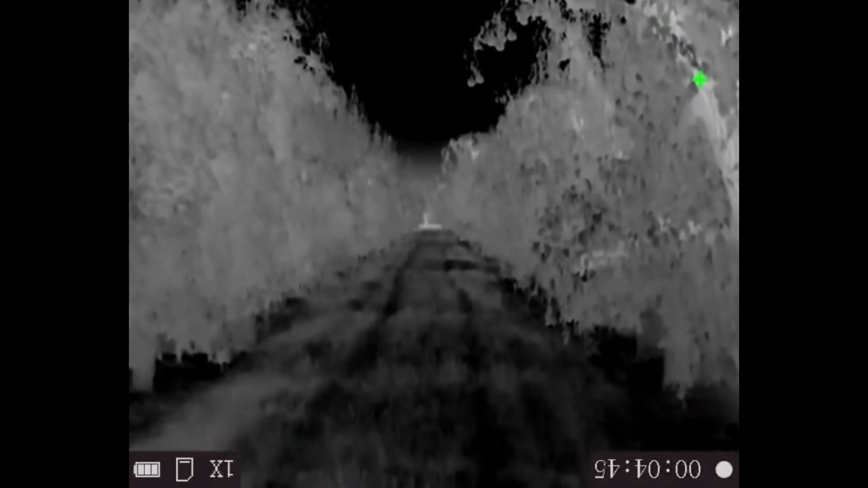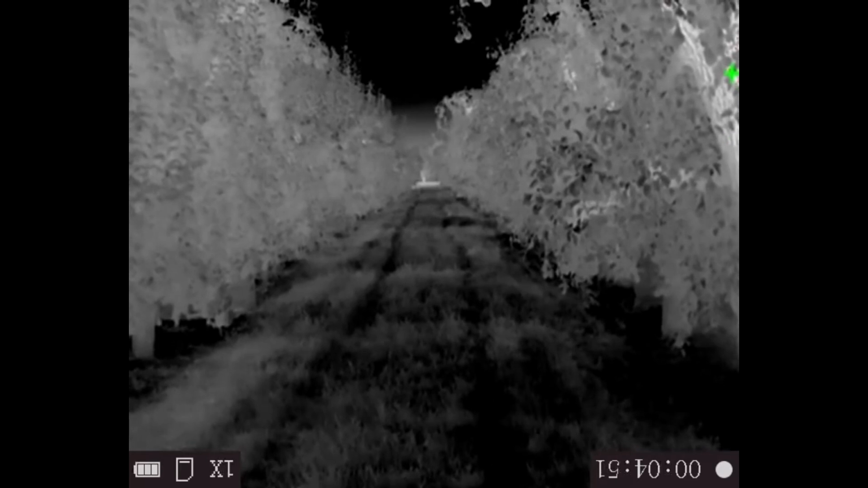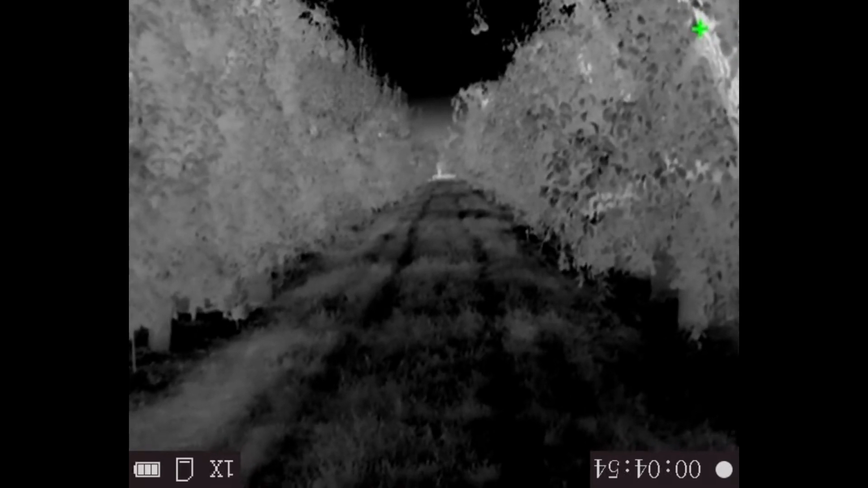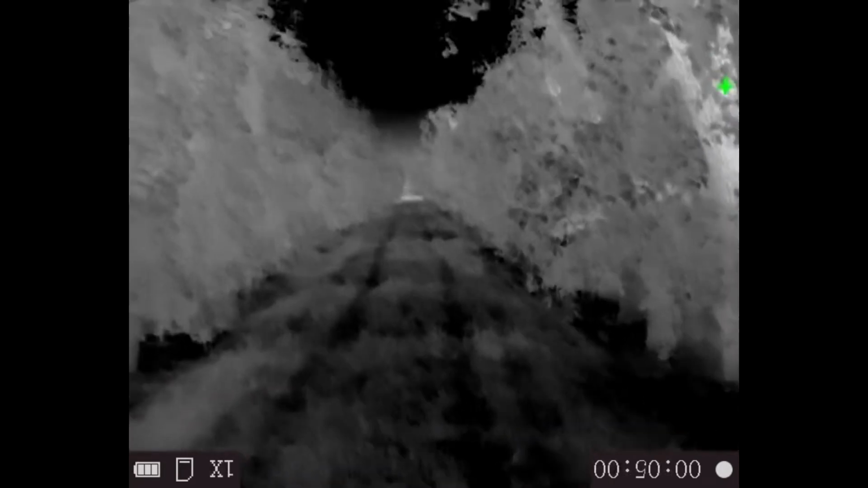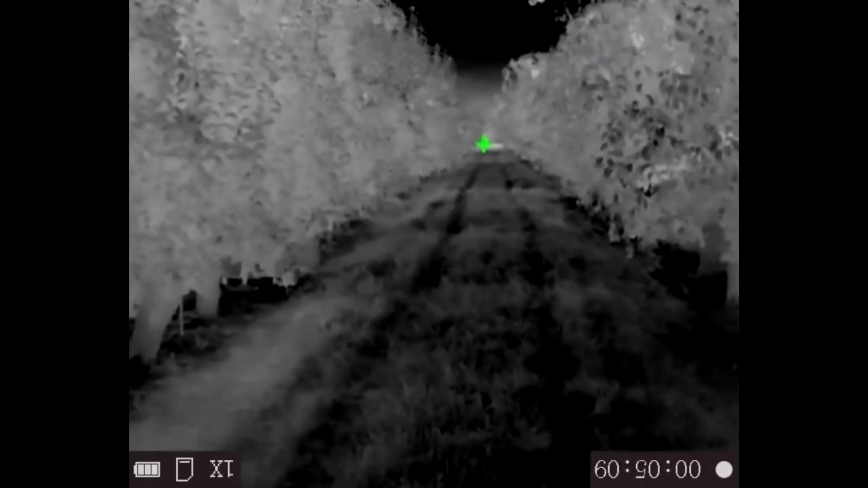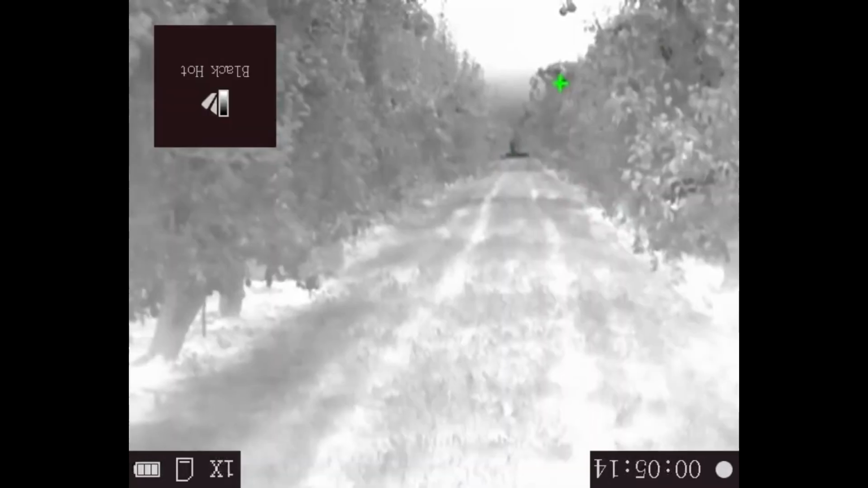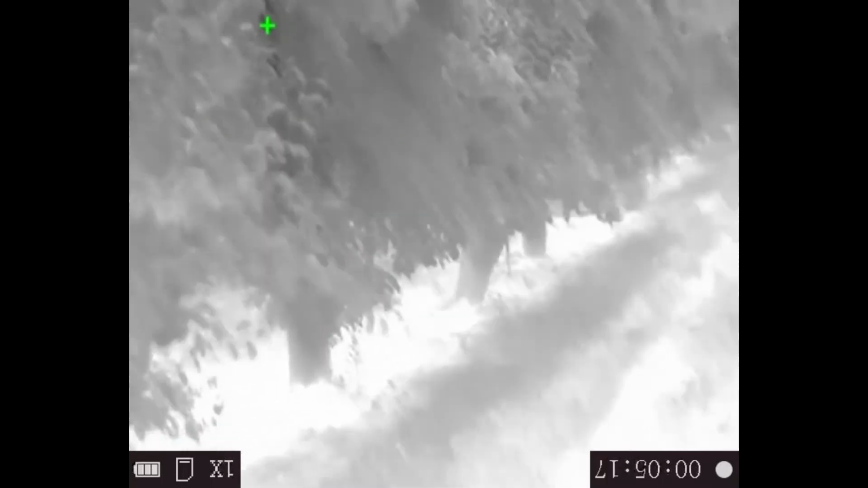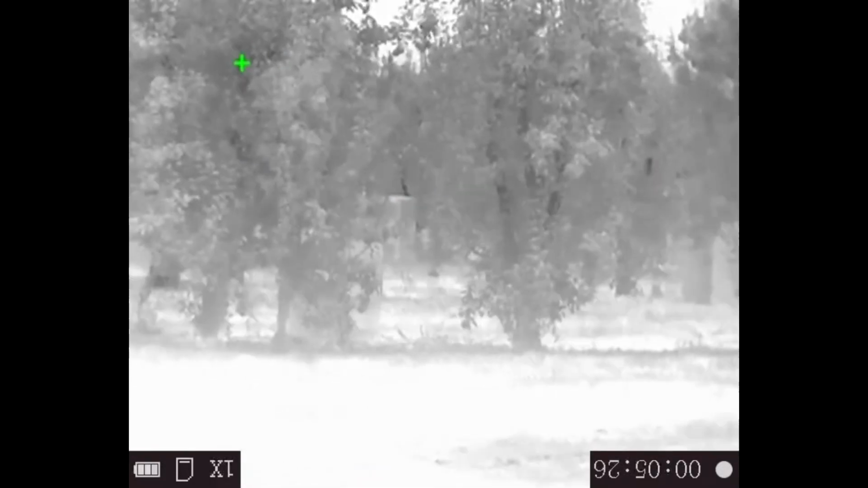So at the end of that orchard row is probably 200 yards, and there's a road at the end which is hot. You can see it's white. Actually, we'll flip through some of these modes. So now we're on white hot. See, things don't turn red now. If I can find the button. Okay, this is black hot. So this looks sort of like daylight, but a little difficult for me to use.